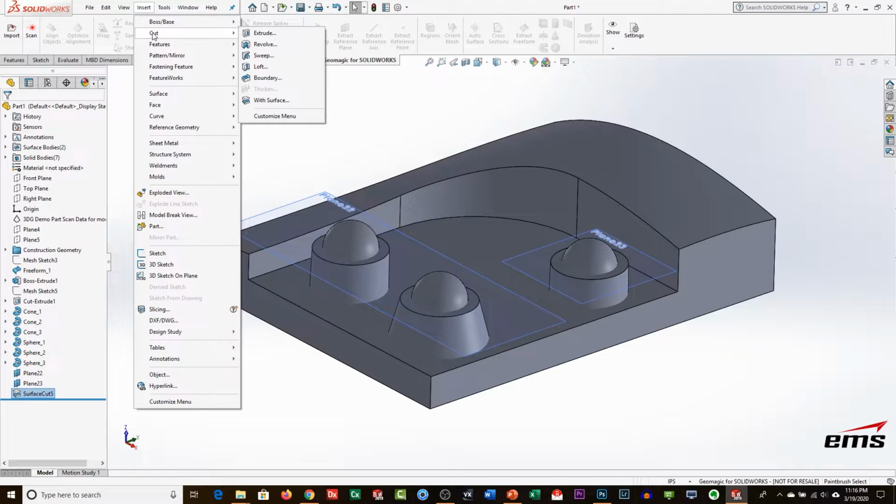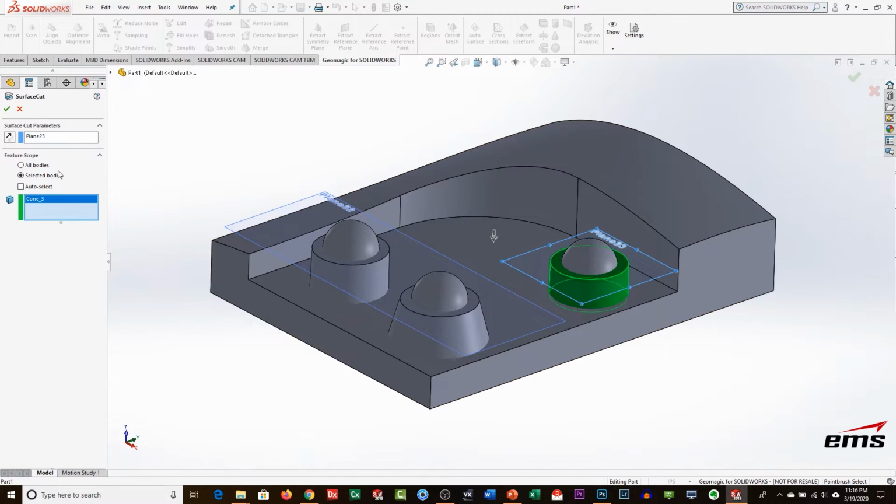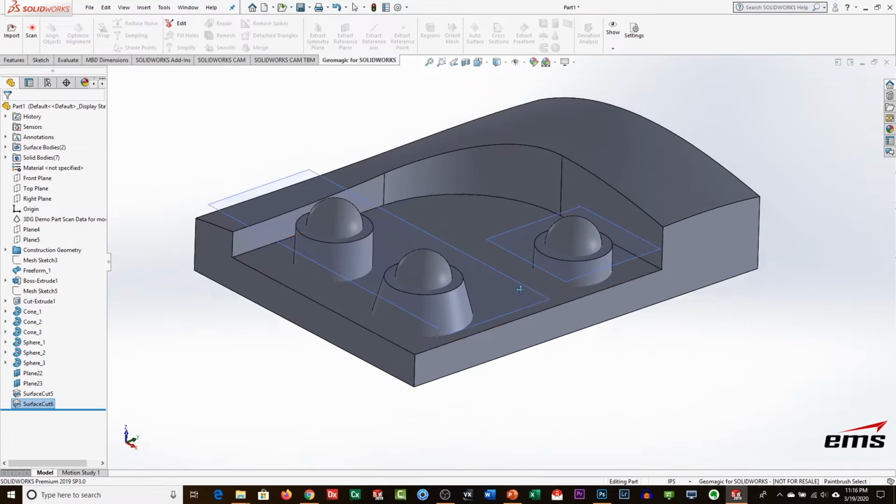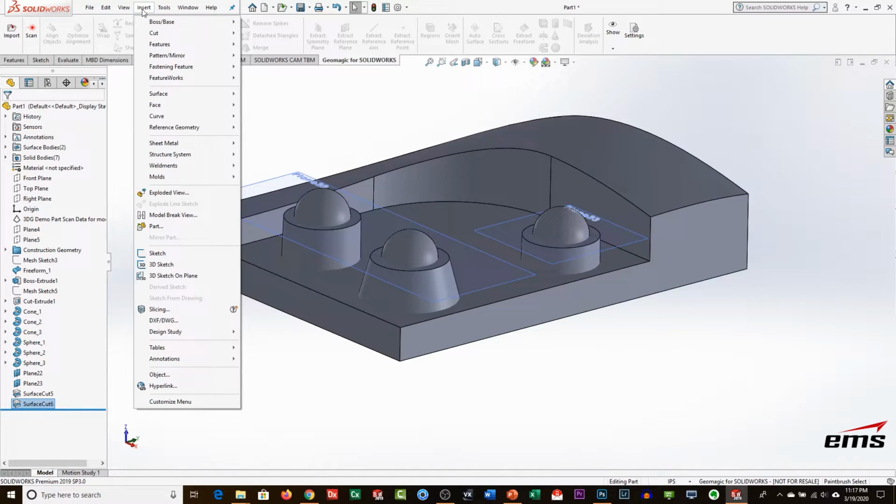We're going to do the same thing over here with surface. Pick this body here and go ahead and cut that off. So that'll cut the tops at the right height for us. And now we can go in and just join them all together.